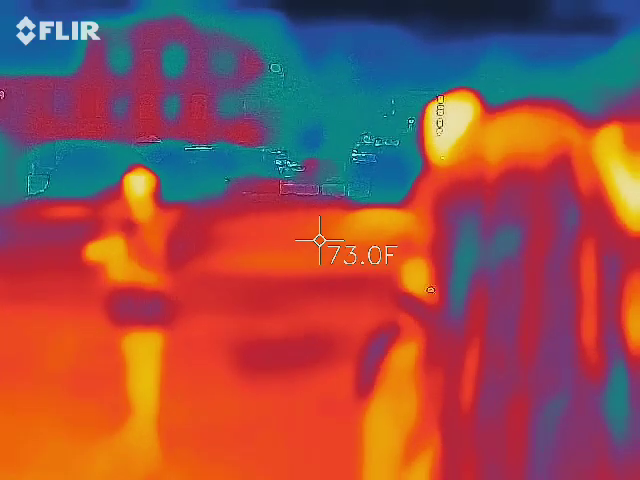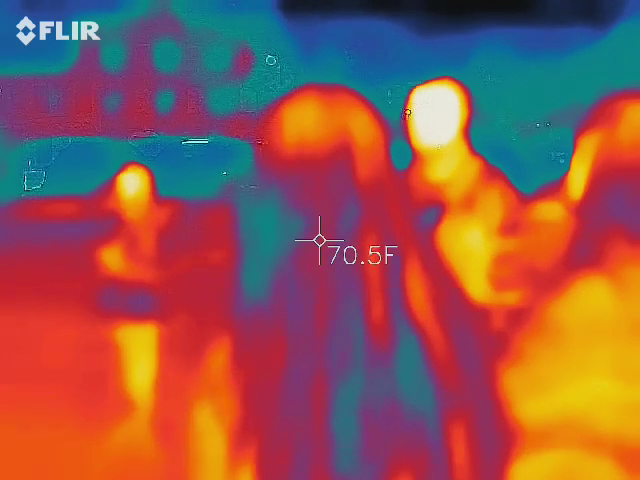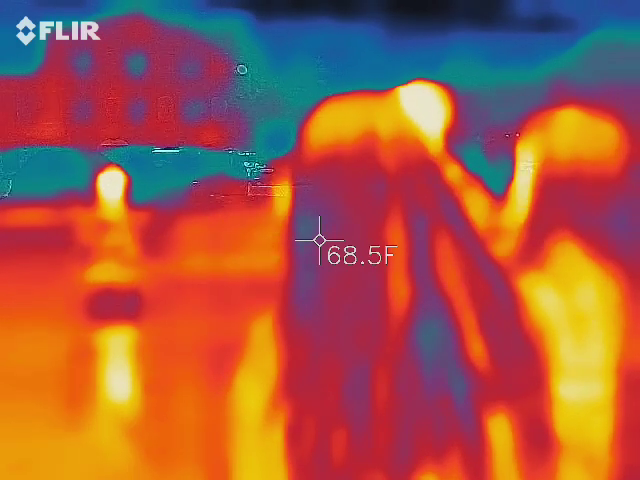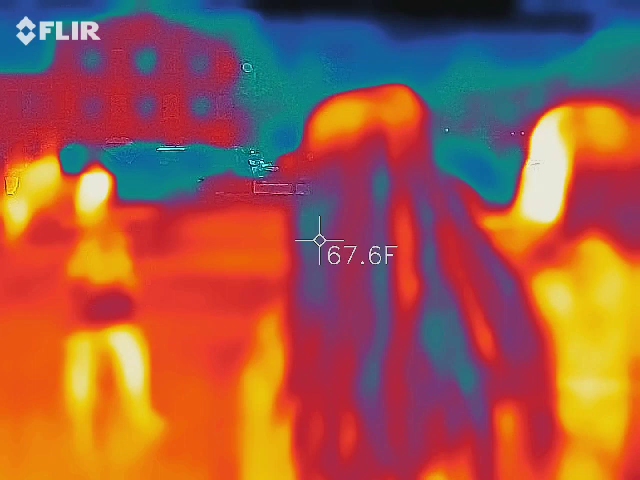Let's see what else. We already got the word smoke, so I'm pretty satisfied with that as well. It did burn down in 1861. And it started off in that corner. That's why we went up there to go hear the spirit box. We were chatting, so we didn't really get a whole lot of answers because we weren't paying attention to it. That's okay. That's right, record.